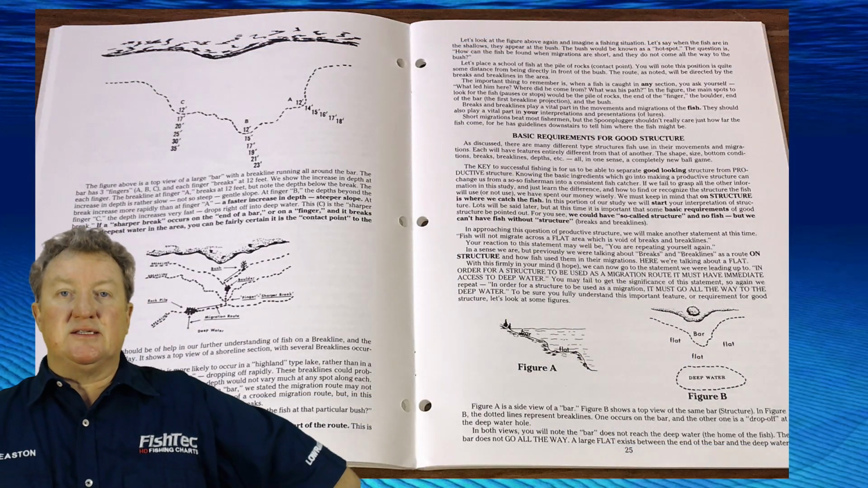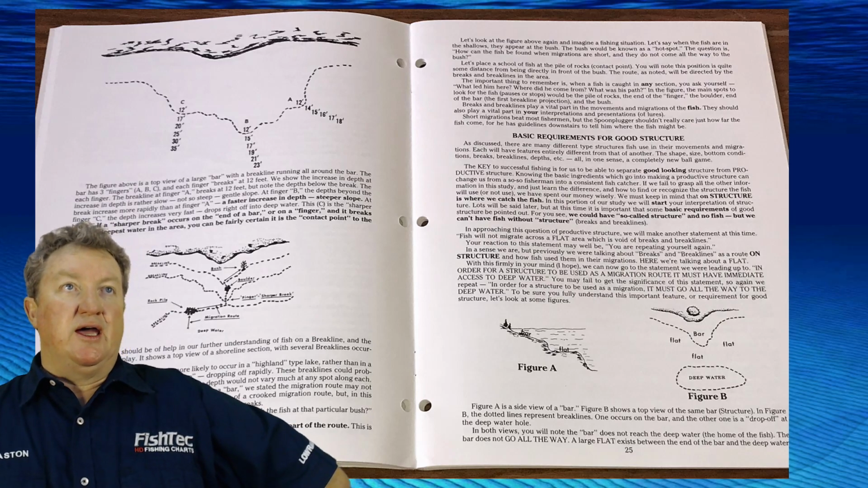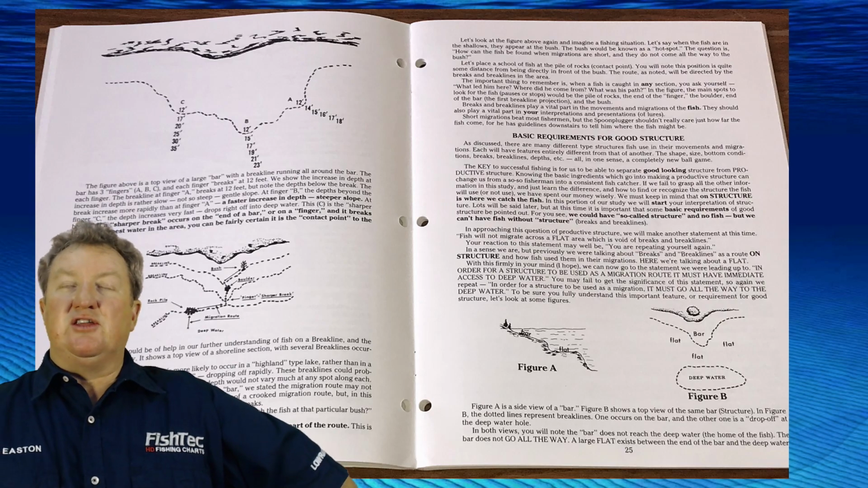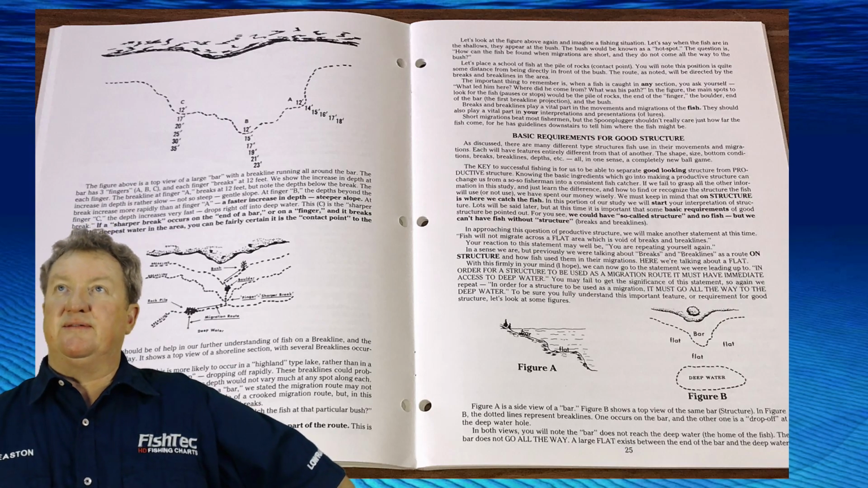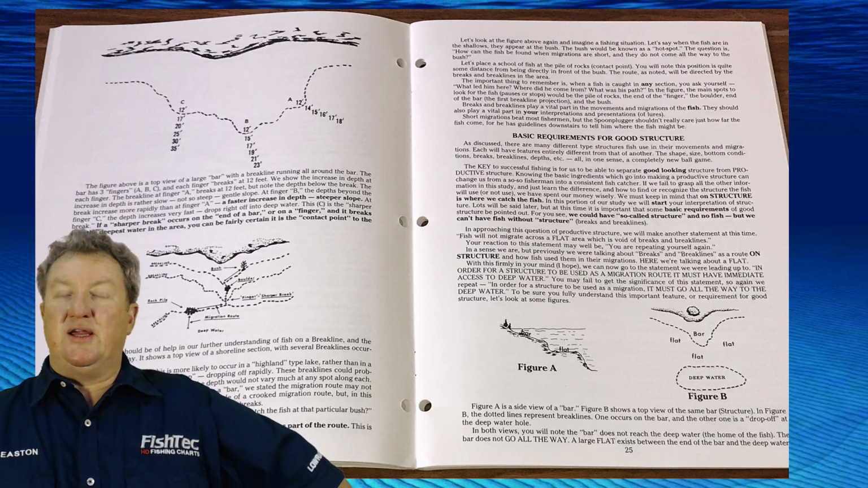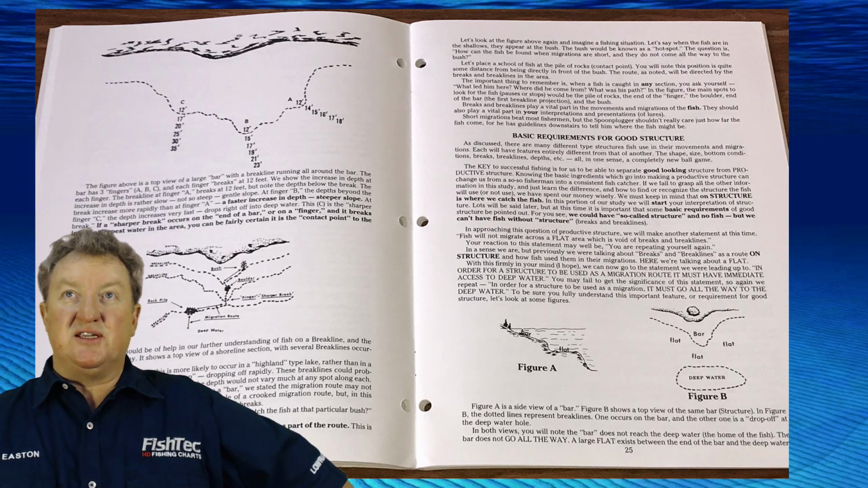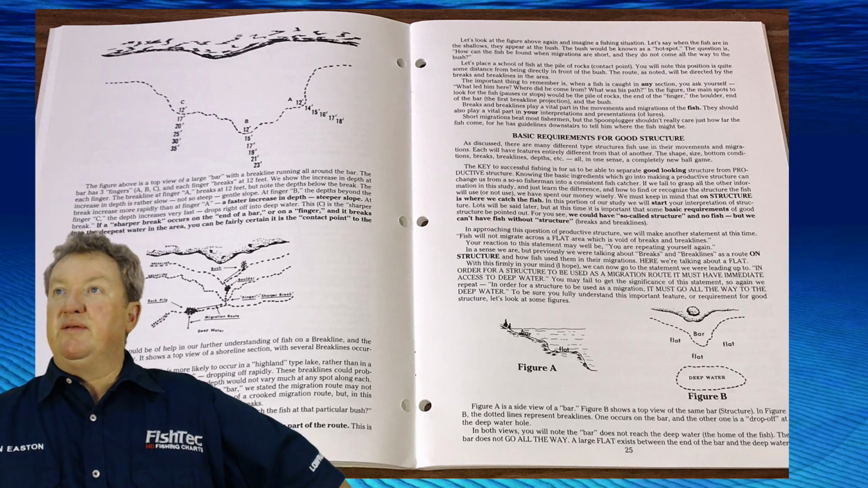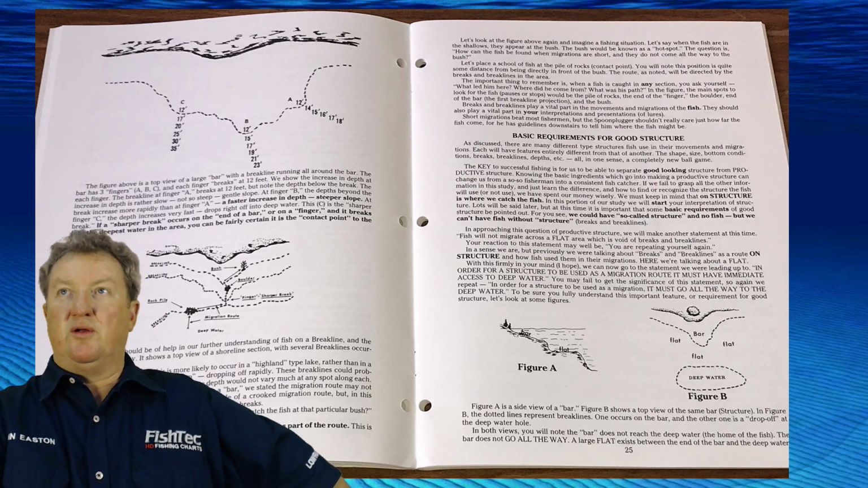Under this section of bars, you'll see, if you can get your hands on this type of literature by Buck Perry, it's really worthwhile, guys. It's a fantastic read. I know it's very dated, but let me tell you, structure has not dated. It's still the same thing. The bass are still the same. So it's really worthwhile reading it.